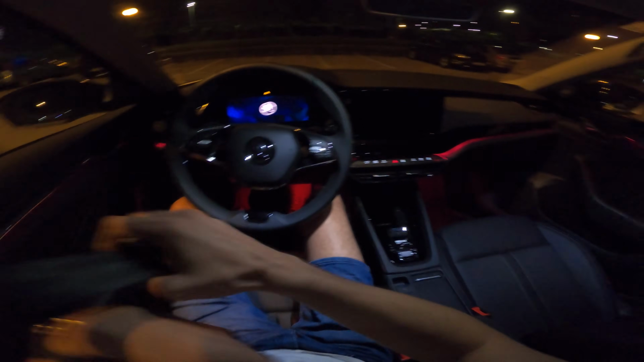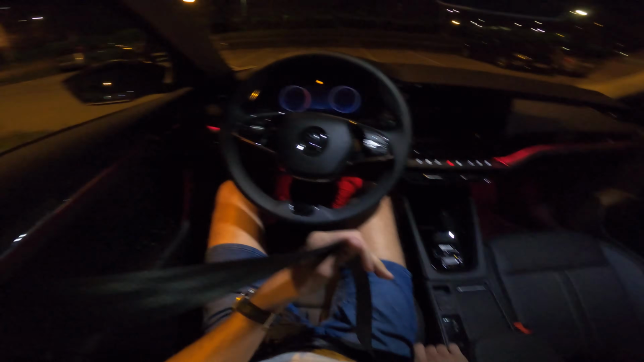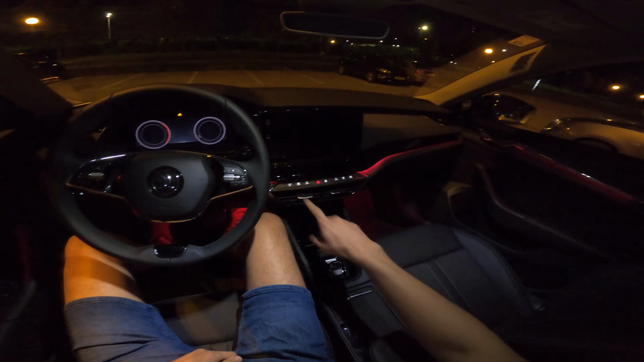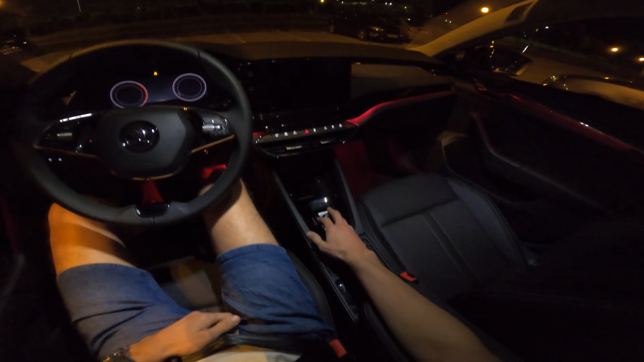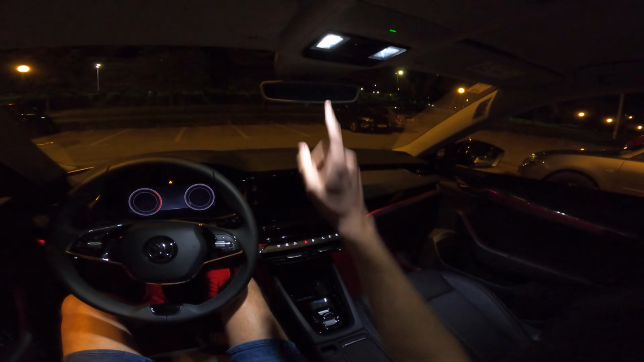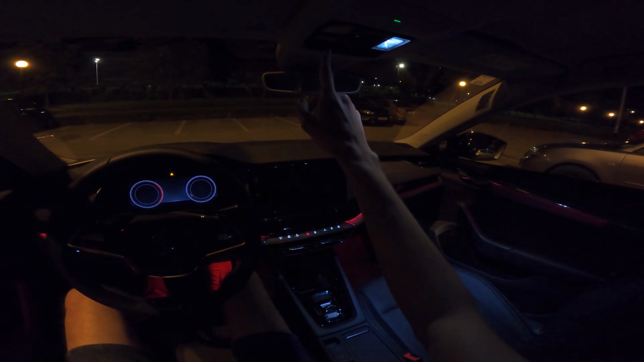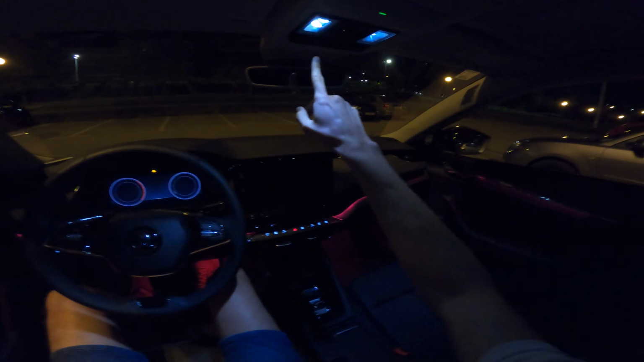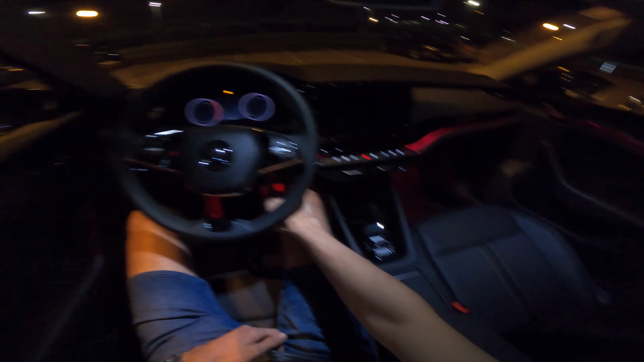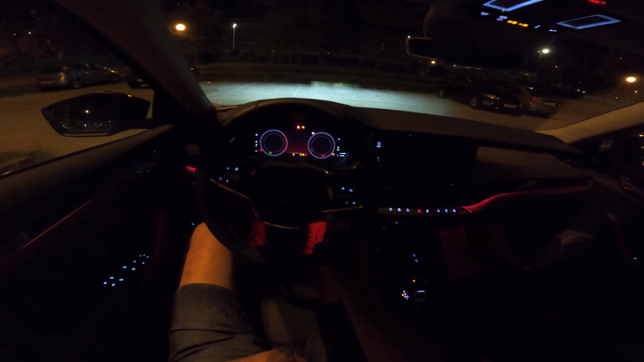Close up, safety first, seatbelt on. You're gonna see everything illuminates in white. Ambient lights can change. So you have these touch lights, and you can turn them on by pressing. You can turn them all off, so you can see how things look. So let's start her up.